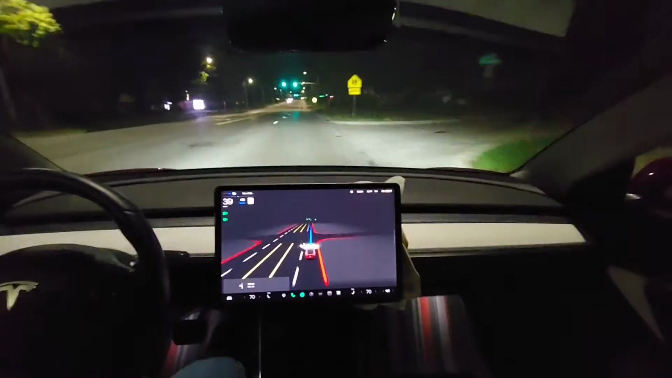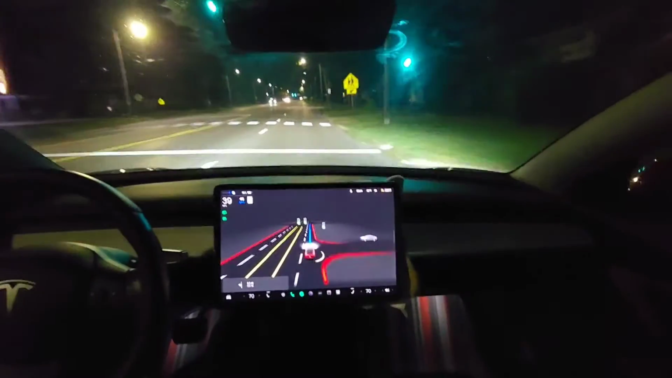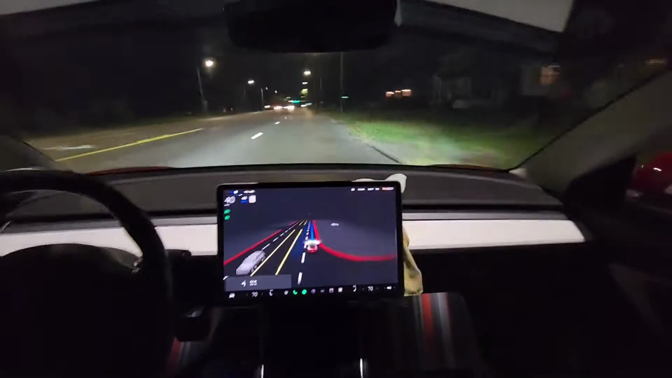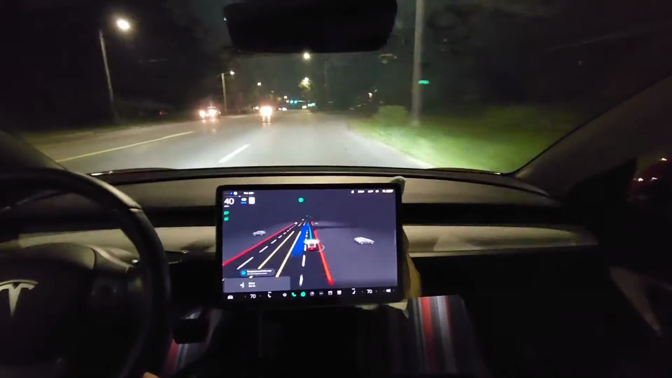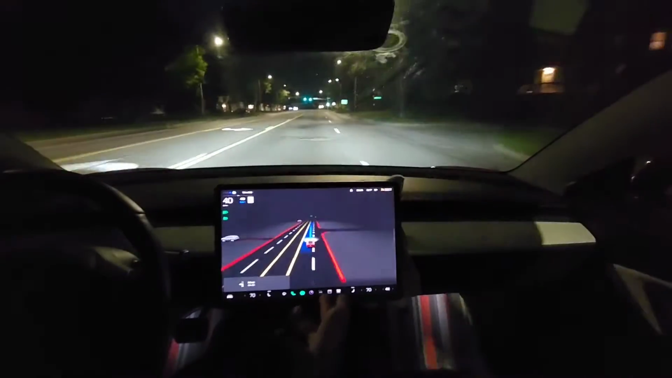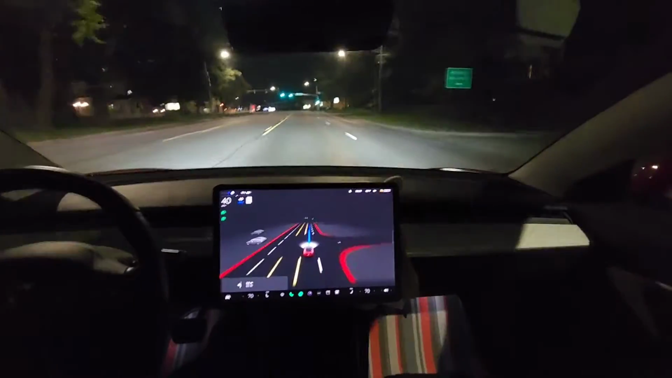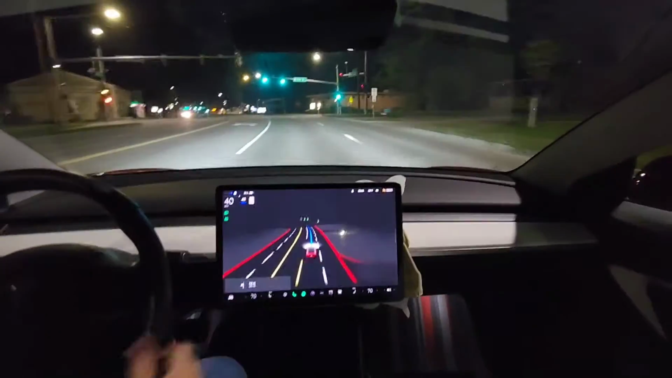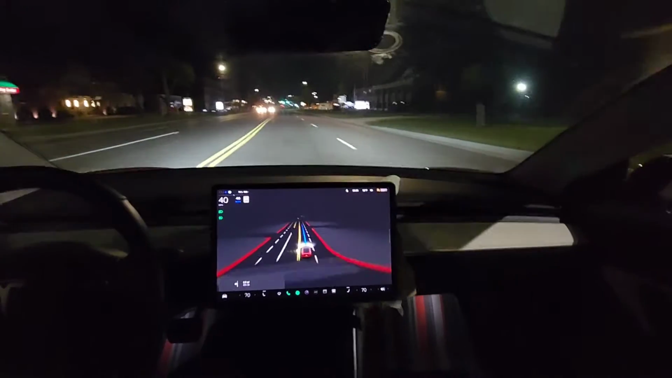Slowed down 2 miles per hour there. Not much, but it feels jerky as a passenger. Now it's switching lanes, but deciding not to. So 3 times it decided to do that. Now keep in mind, there was no reason for it to switch lanes. It should stay in the right lane. But again, there was some construction here at some point last year, so it probably learned that lane was not available.